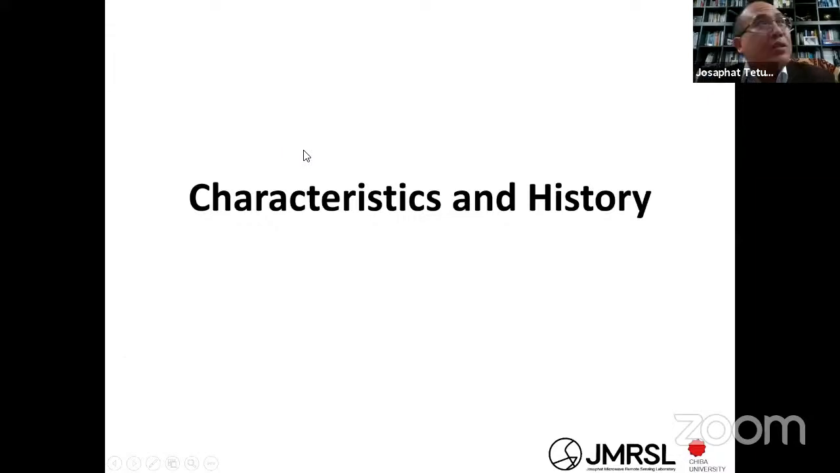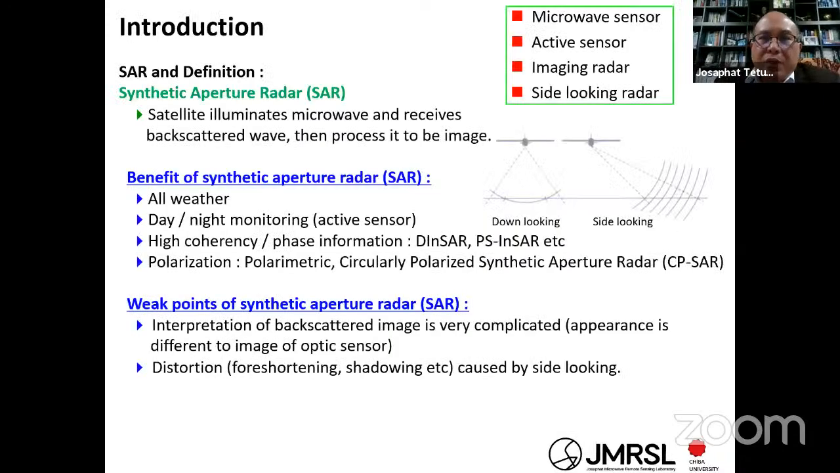Okay, because the time is not so much, I want to talk fast. First, I want to talk about the characteristics and the history of the synthetic aperture radar. First is the introduction.